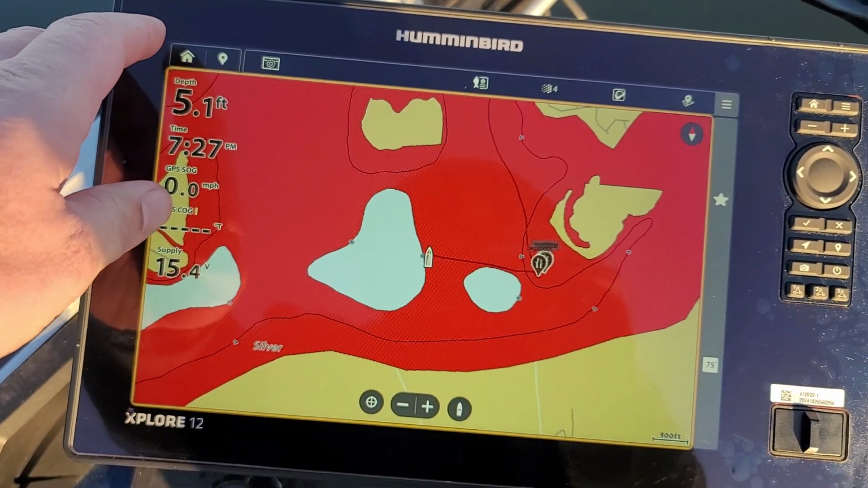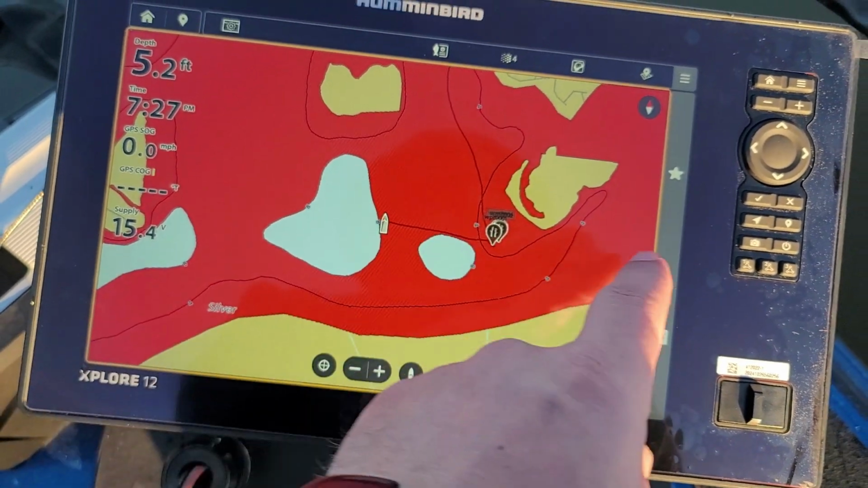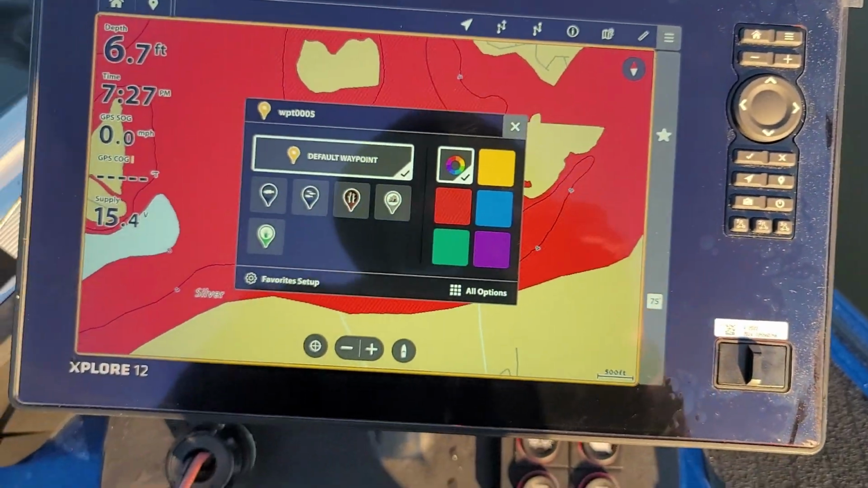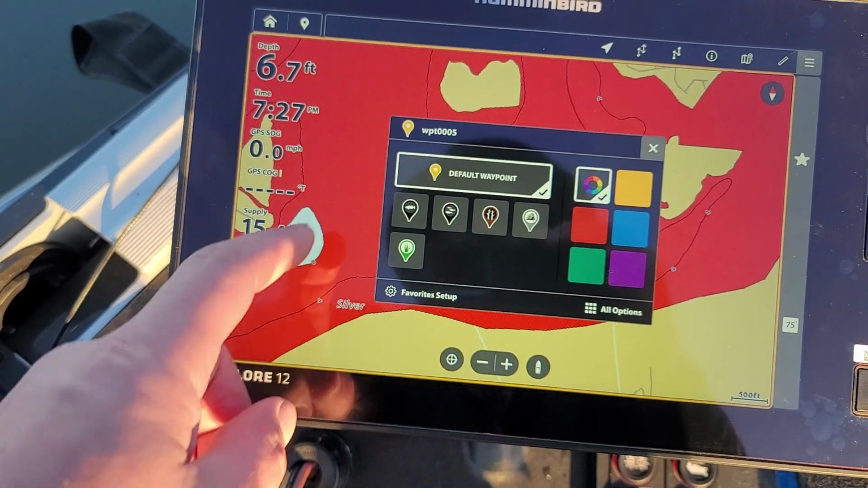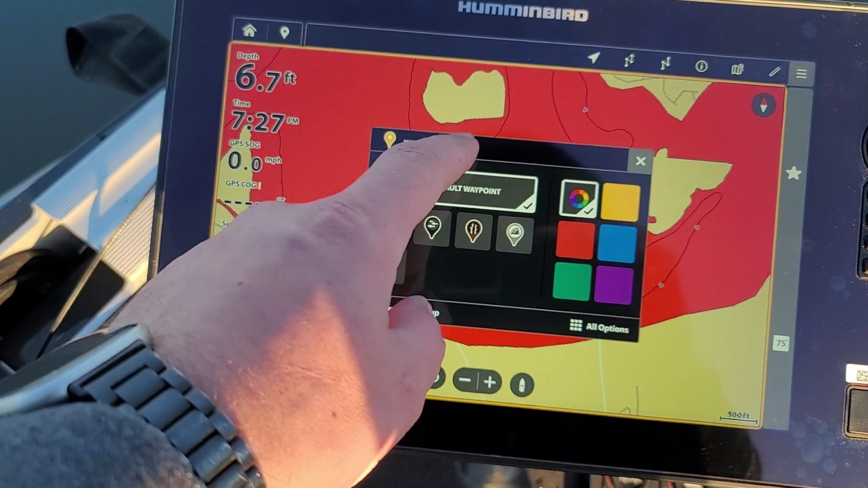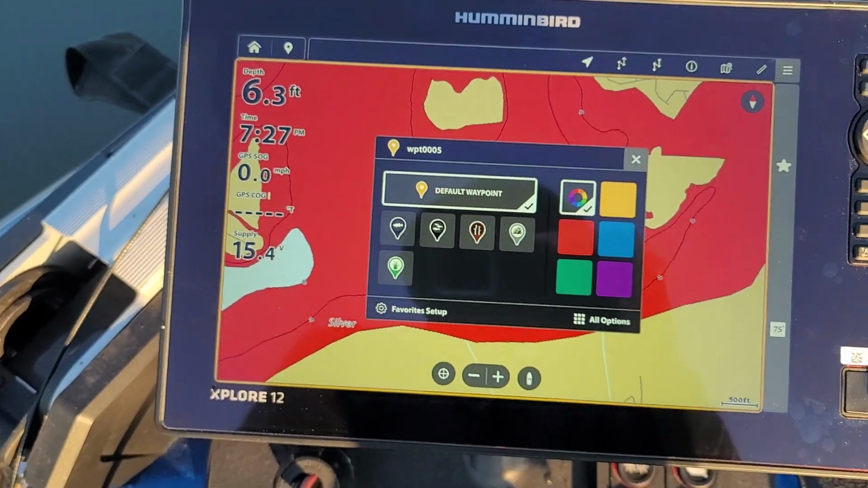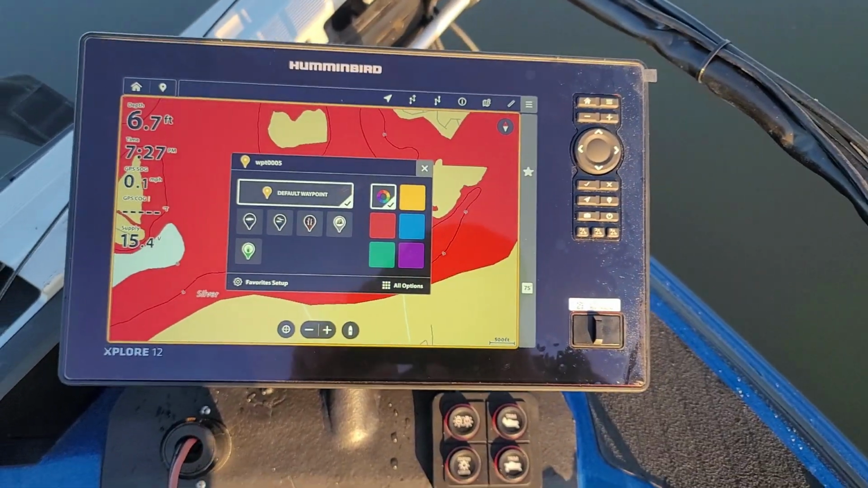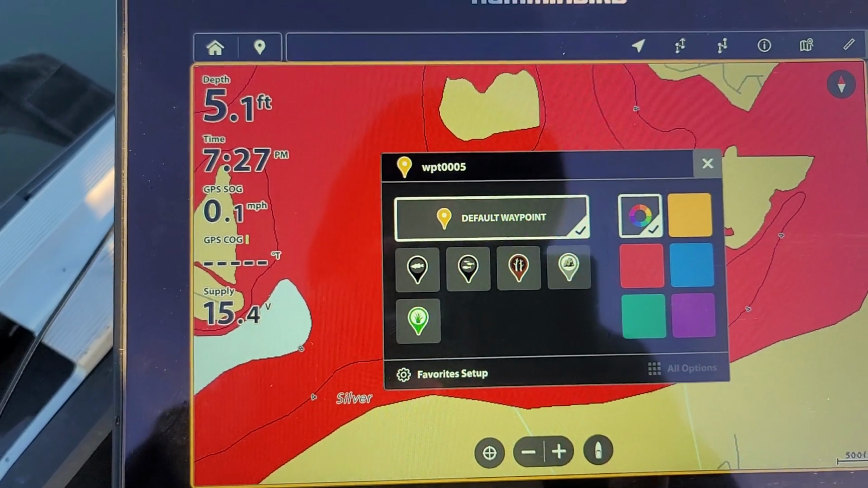Alright, let's see here. Let's just make a random waypoint where we are now. I think you can just come over to the quick button if you want. Yep, there you go. Pops up. The weird thing is, I don't know, it doesn't let you edit the waypoint right there, as far as I know, unless there's something I'm missing. Like I said, I didn't read the directions.